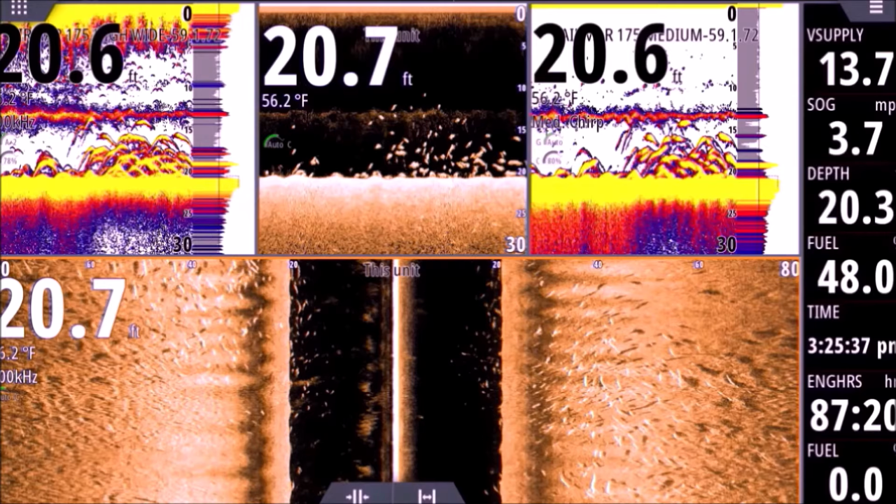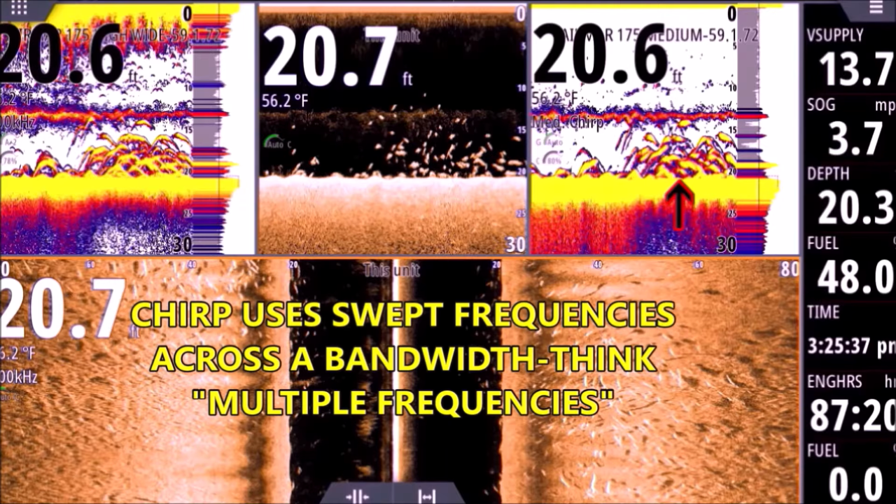Now if you look over to the far right panel where I left my medium chirp transducer set to chirp, you're still seeing all those fish, but if you notice, they don't look as defined. It's a little more of a jumbled mess. The arches aren't quite as defined. We're going 3.7 miles an hour, so we should see arches instead of long worms.